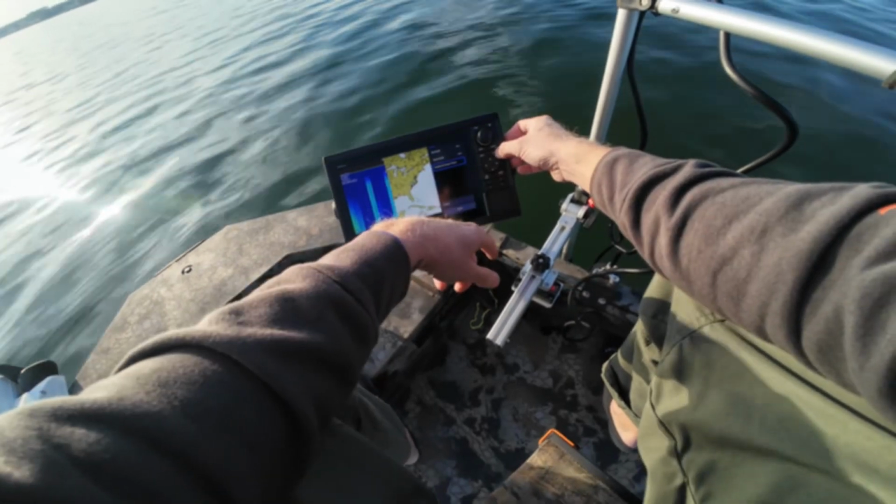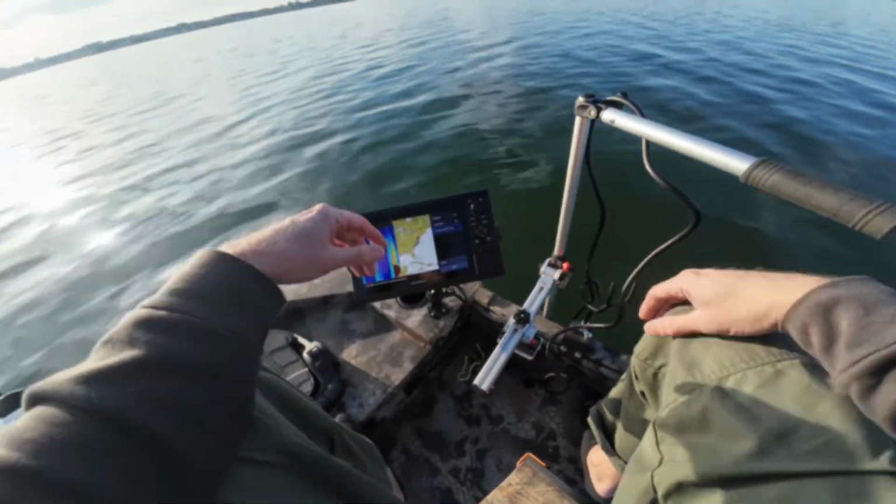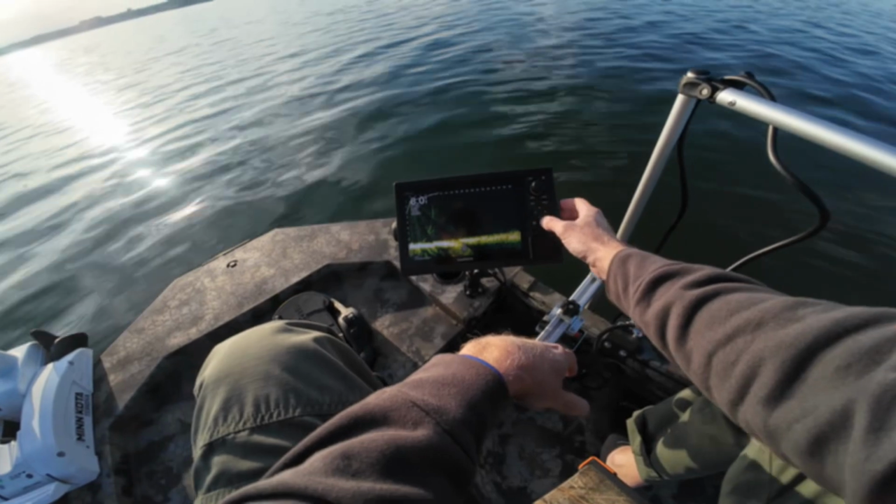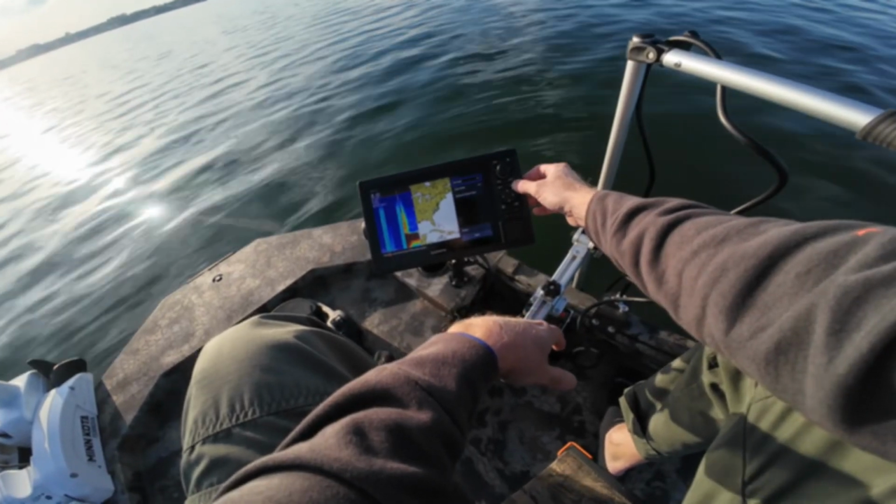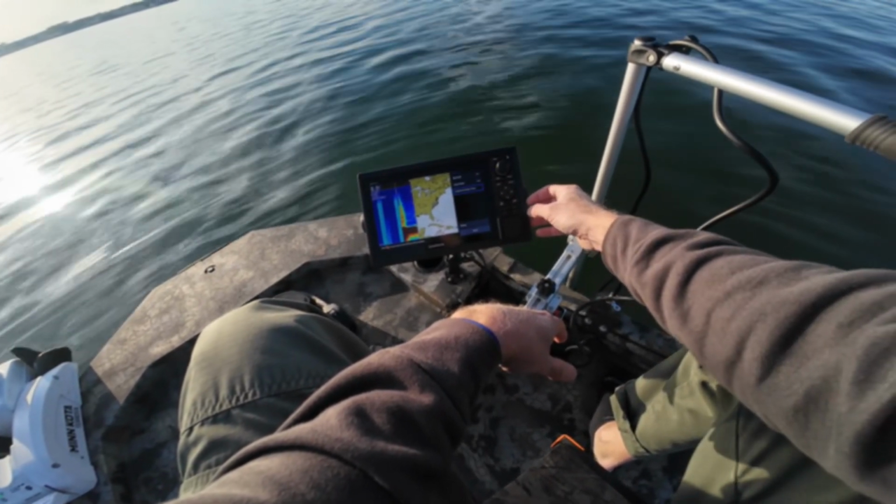Now I'm going to enable the sonar. So now the sonar will come on. Now it's transmitting. If I wanted to disable it, do that, disable it. And the easiest way to do that is to just hit your power button right there. All right, we'll go down and enable it.